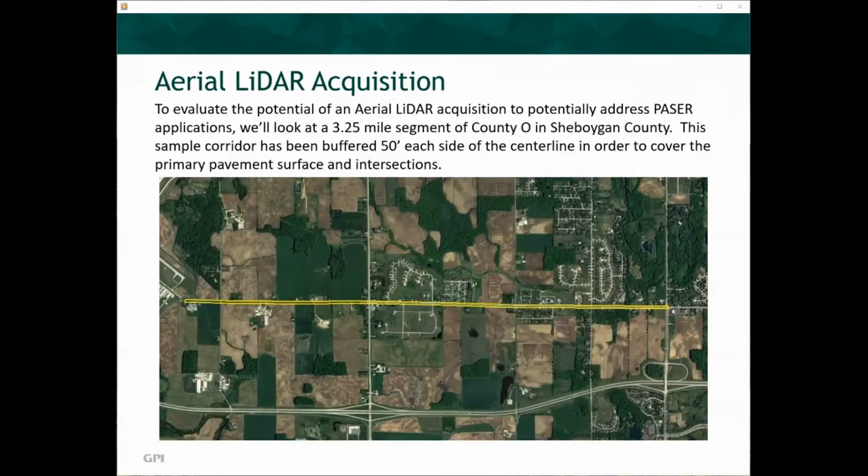To evaluate the potential of an aerial LiDAR acquisition to address PASER applications, we'll look at a 3.25-mile segment of County O in Sheboygan County. This sample corridor has been buffered 50 feet each side of the center line in order to cover the primary pavement surface and intersections. Why County O? It is typical of a county highway in a rural area and allows a simple aerial LiDAR flight plan for this presentation.